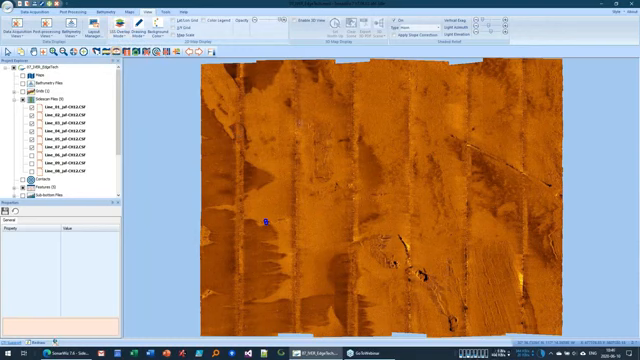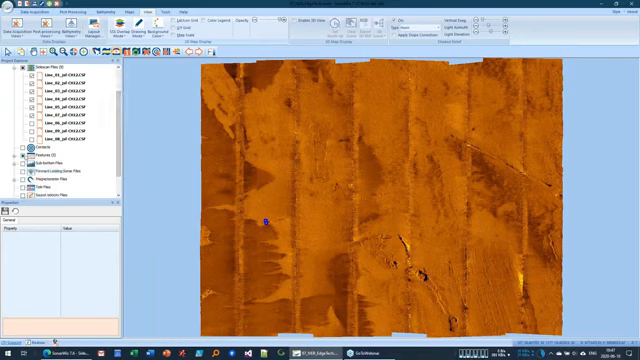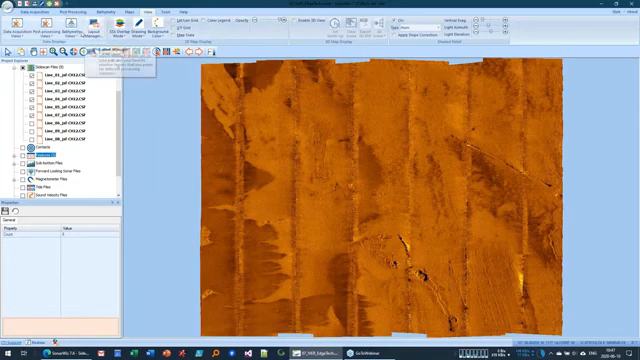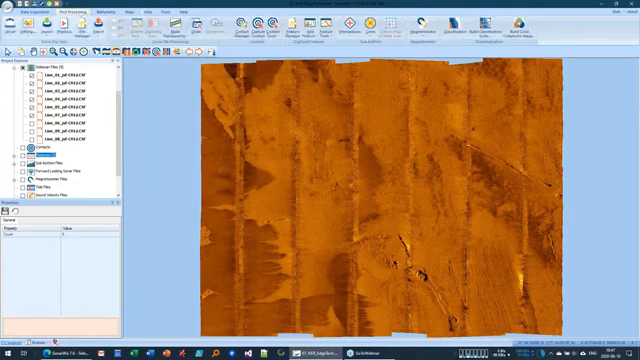So now we've got our mosaic. It's positioned in the right place, and we're ready to make products from this. So let me turn off anything I don't want to export. Like these feature dots, I don't need those. And let's go into this export dialog.